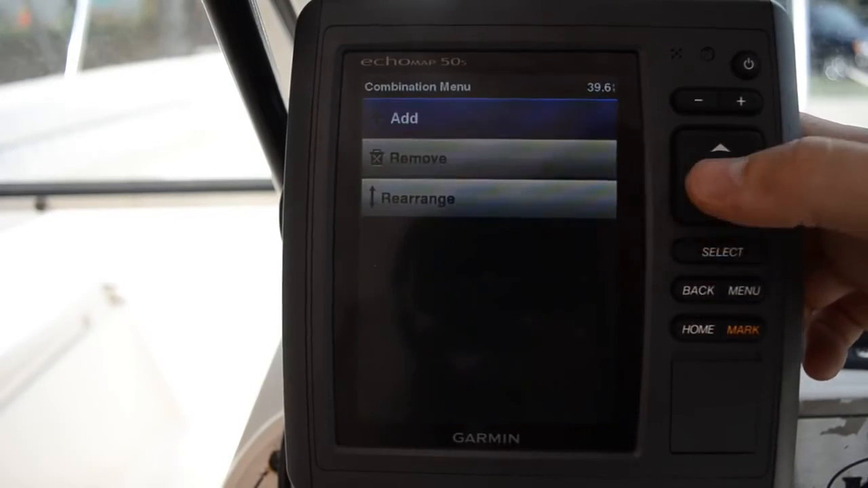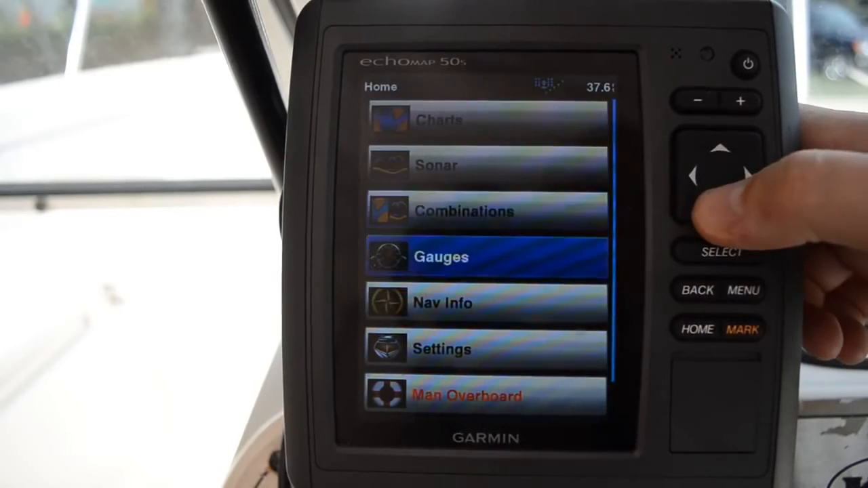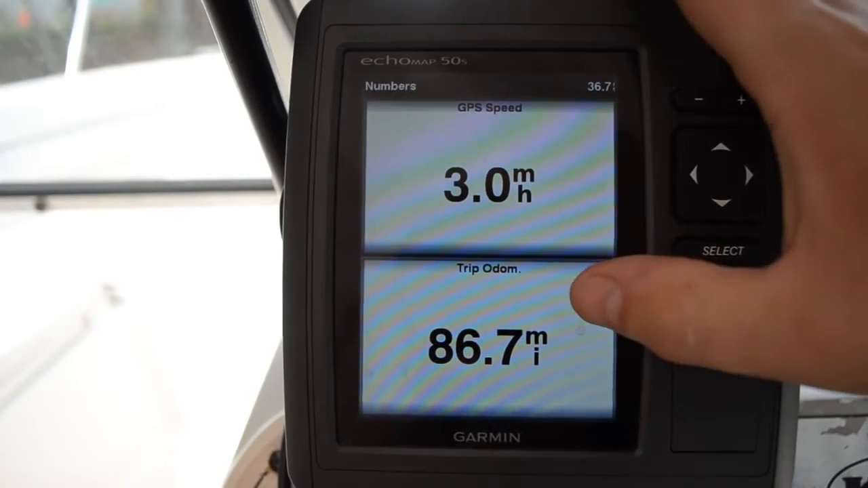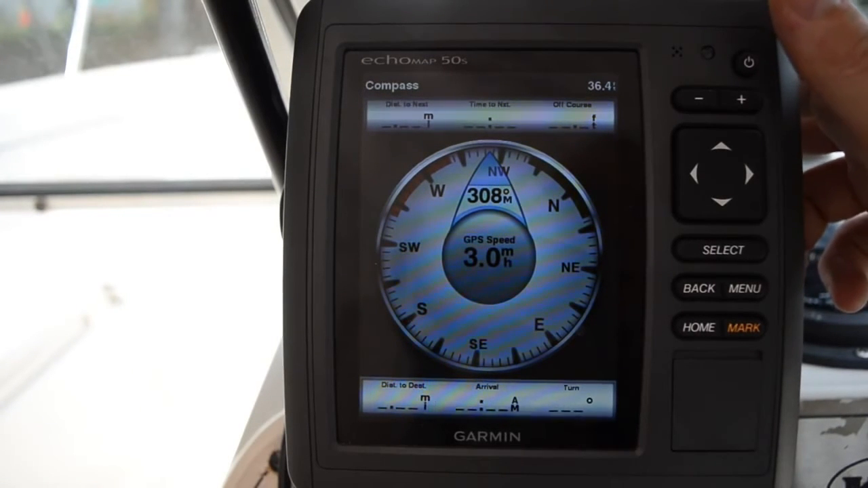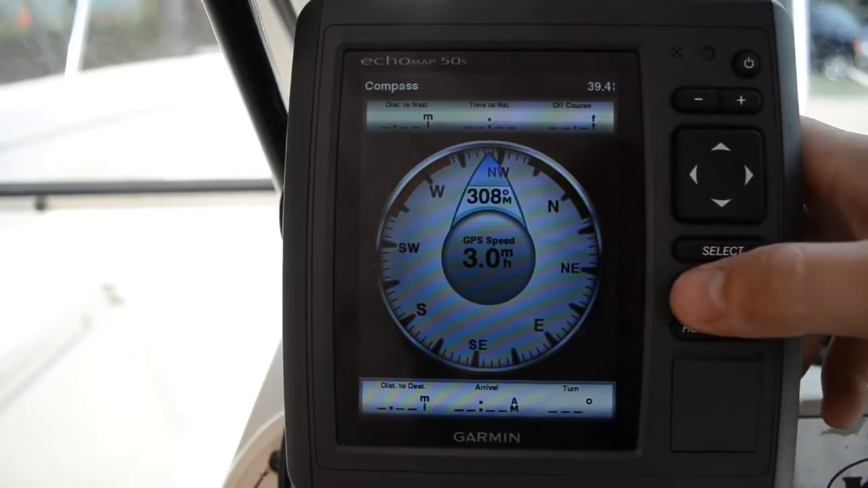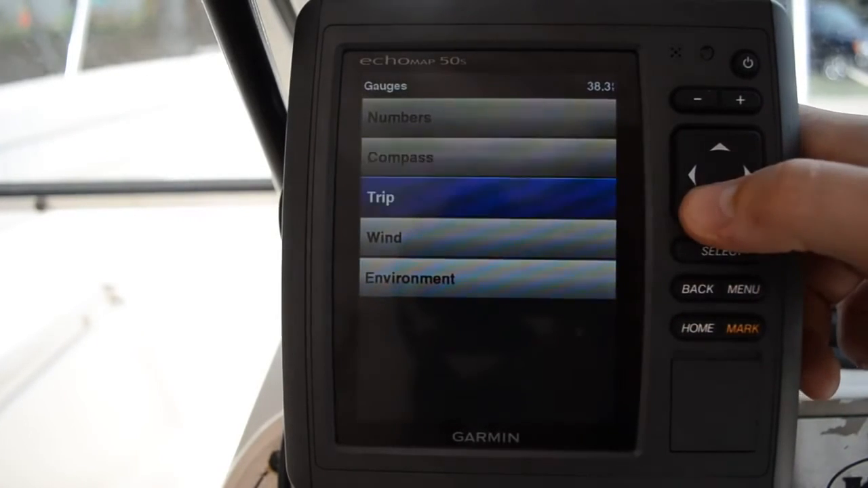Then they have some custom where you can pick and choose what you want to put in there. We have gauges. We just have normal numbers if you want. I have trip odometers. The compass, I've used this in the past. I'm a north up kind of guy, so I read maps pretty well. But some of you might like the compass, especially if you need to go, say, on a 60-degree heading and make sure that you work that way.